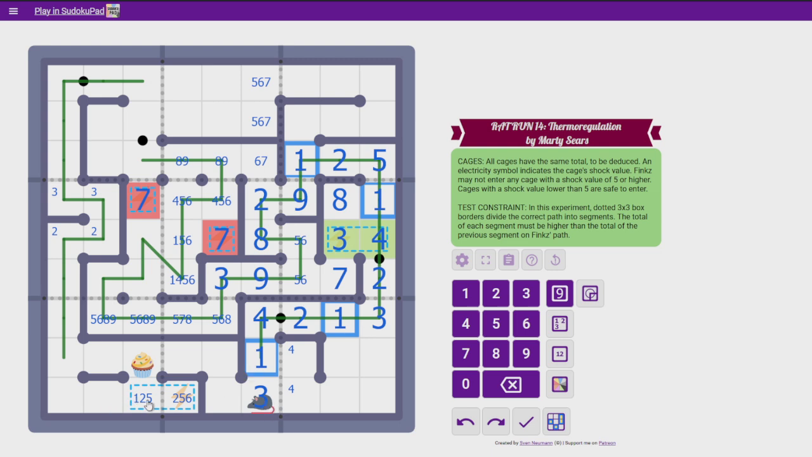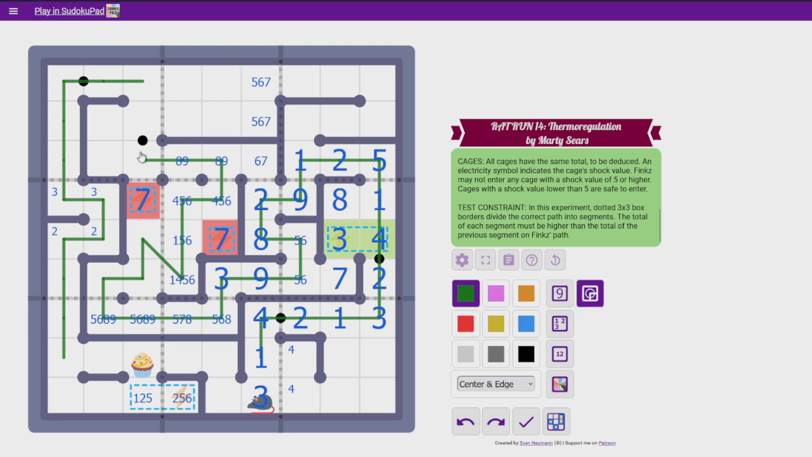There's a 1 in here, which might be interesting eventually. So it's 16, 17. Yeah, I'm not sure yet. I feel like we're gonna have to go into this 2x3, but I'm not sure. Because again, this still works, weirdly enough.